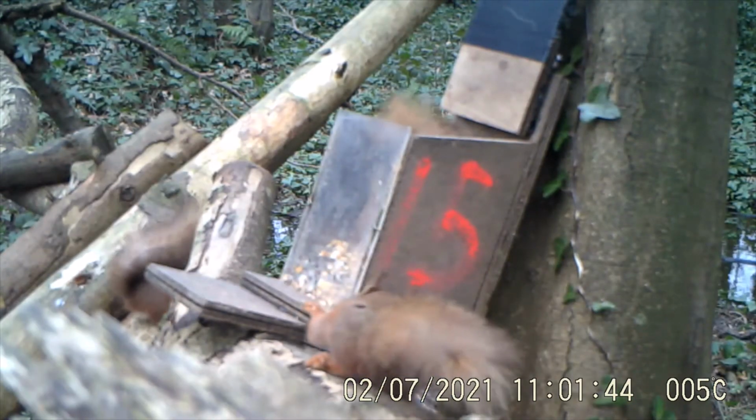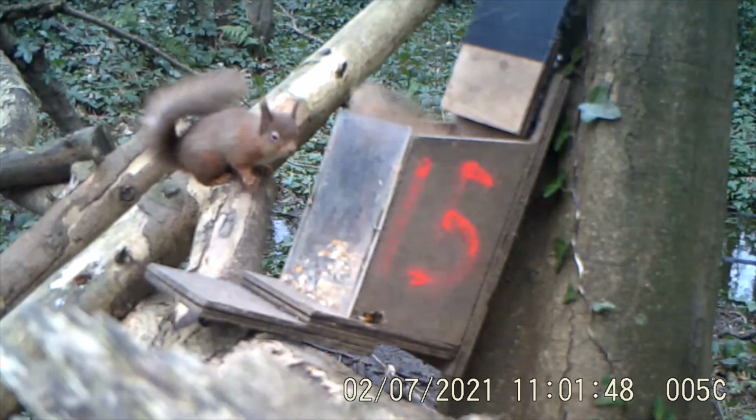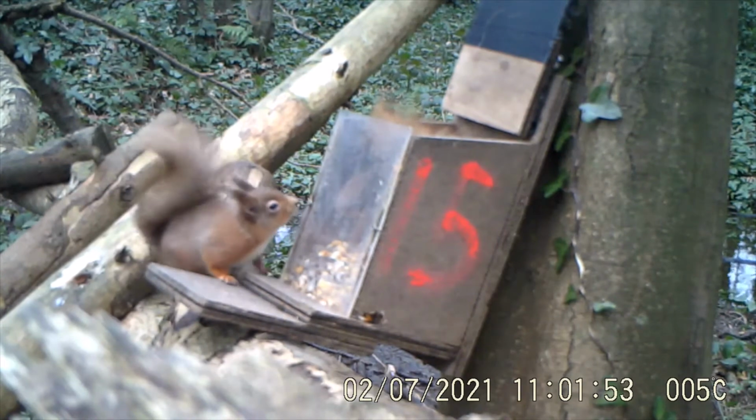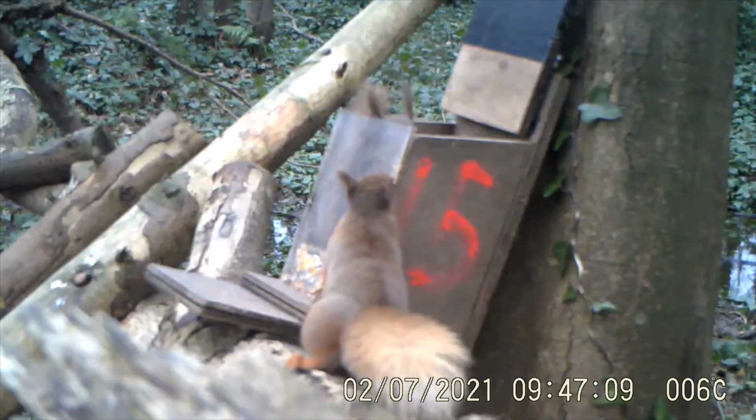So what else is on the cameras? I think we've got the jays coming up shortly, and these guys on the windy days get their tufts blown around a little bit, which is nice as well.